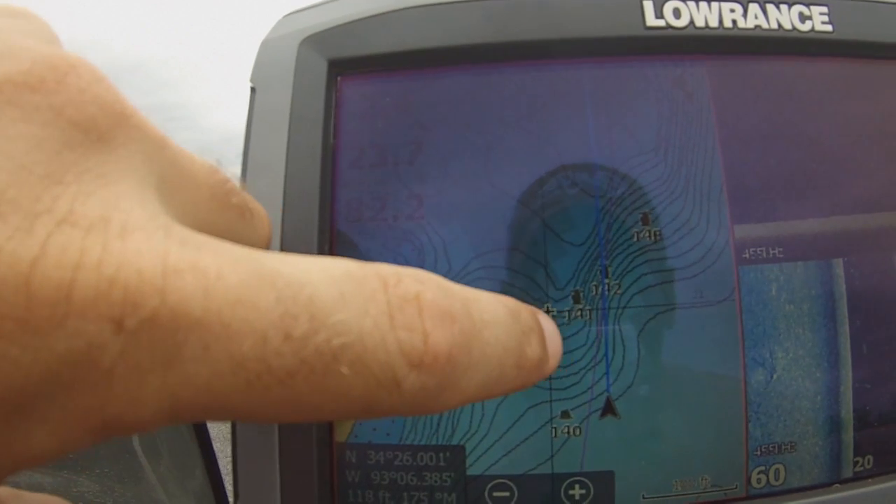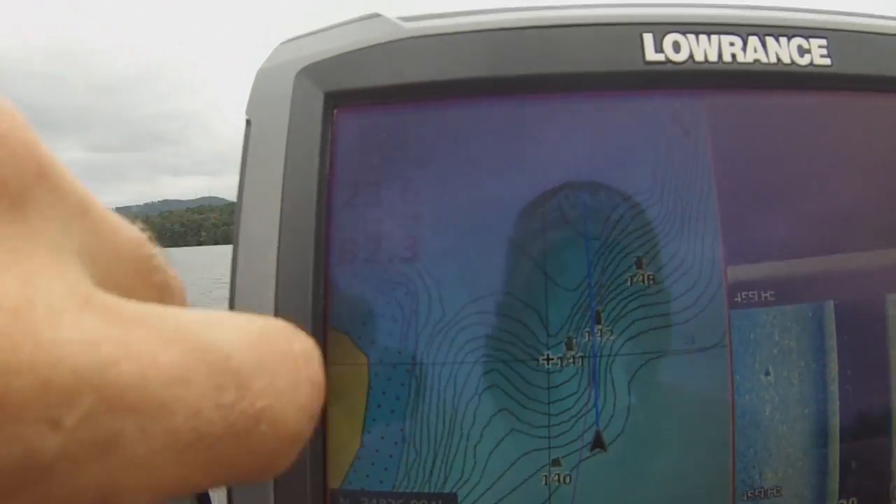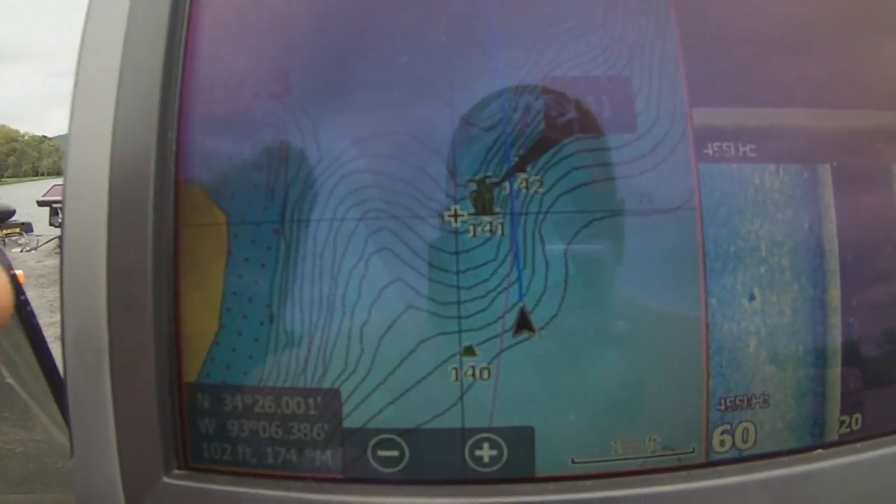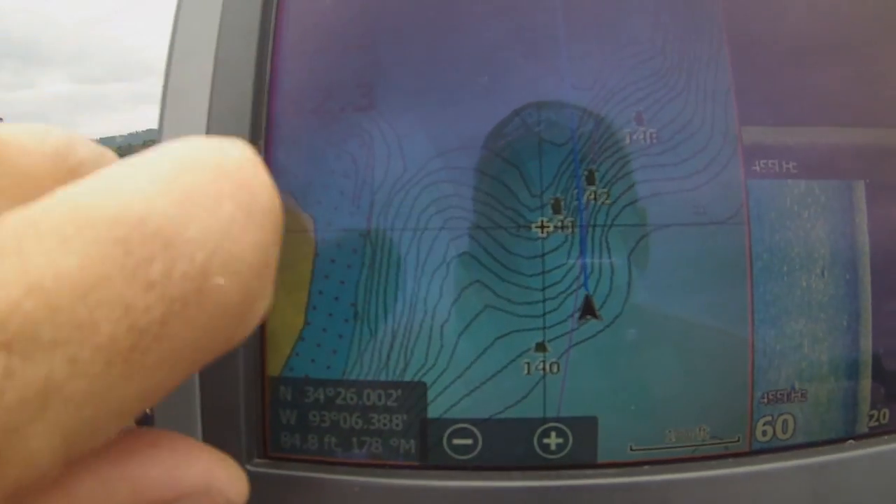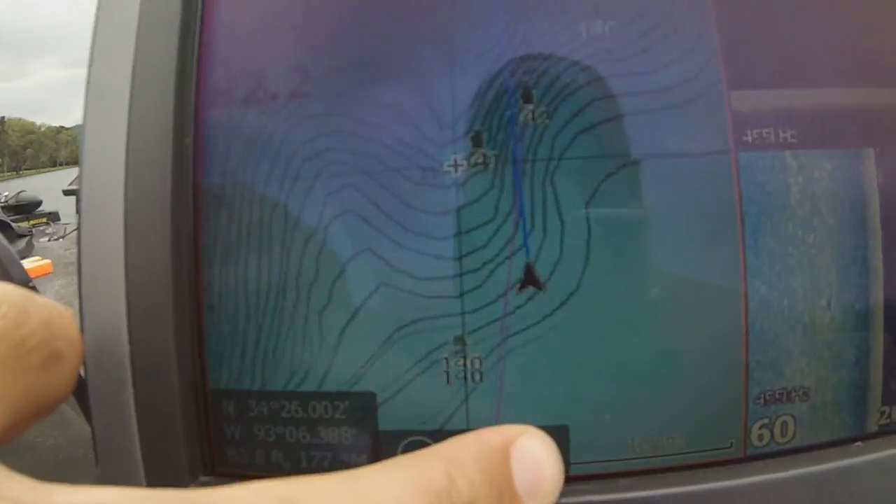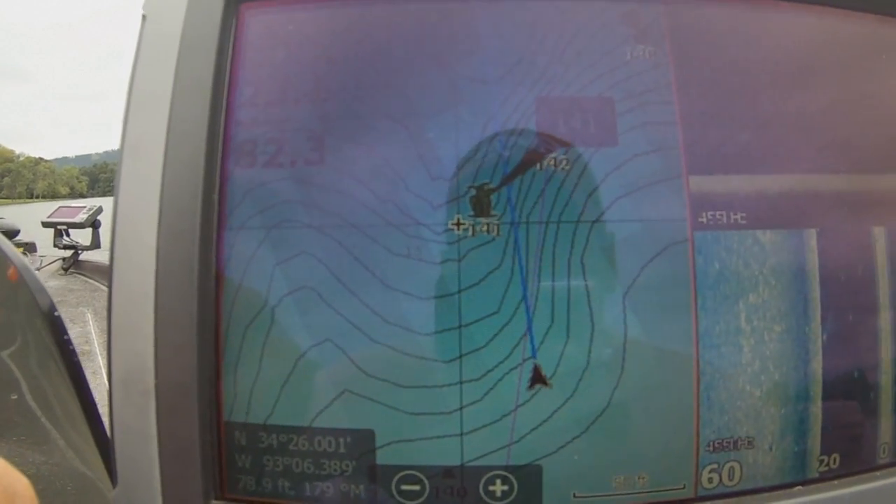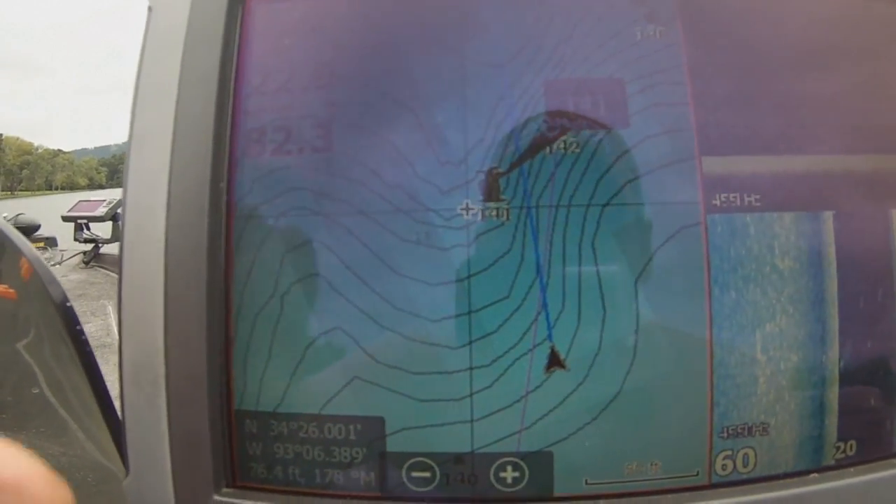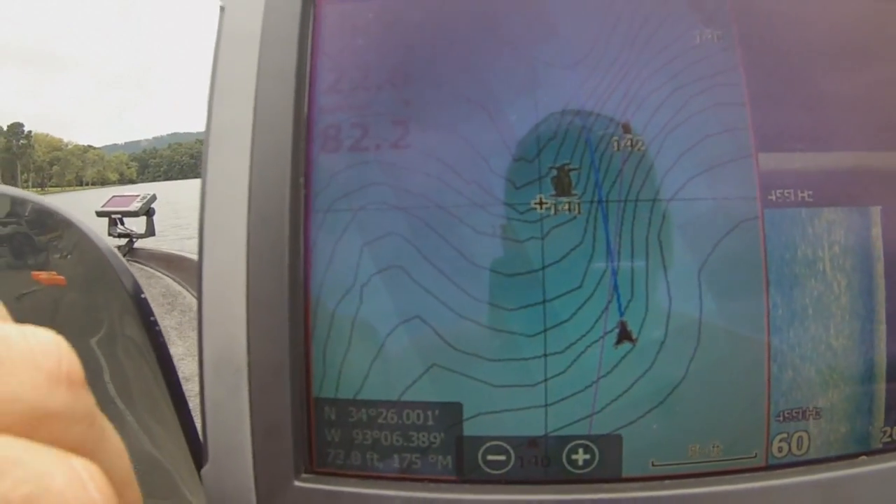And ideally what I'm going to do is go up to the side of it and drop my marker buoy there to the side of it. Probably 15-20 feet to the left or right, in the general vicinity, knowing where I am.